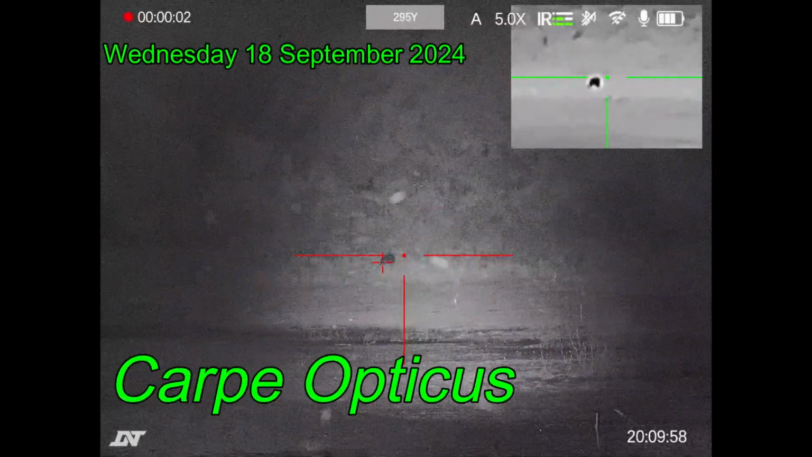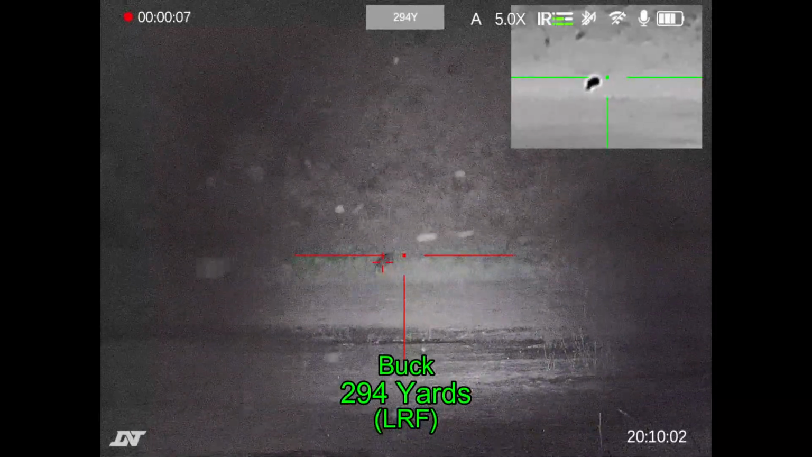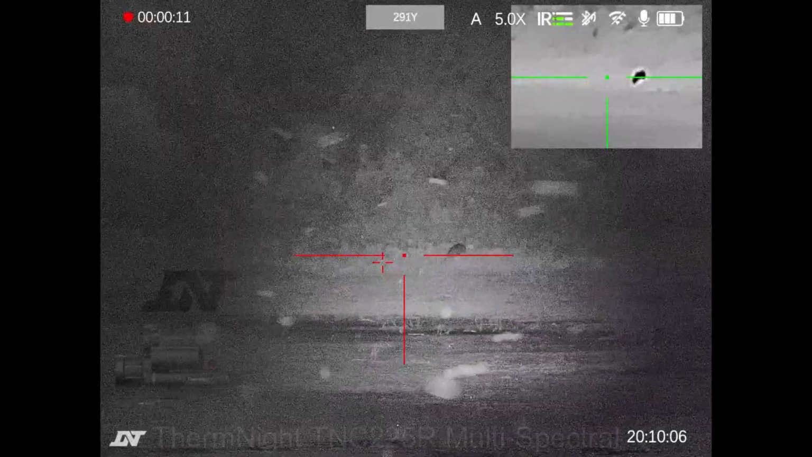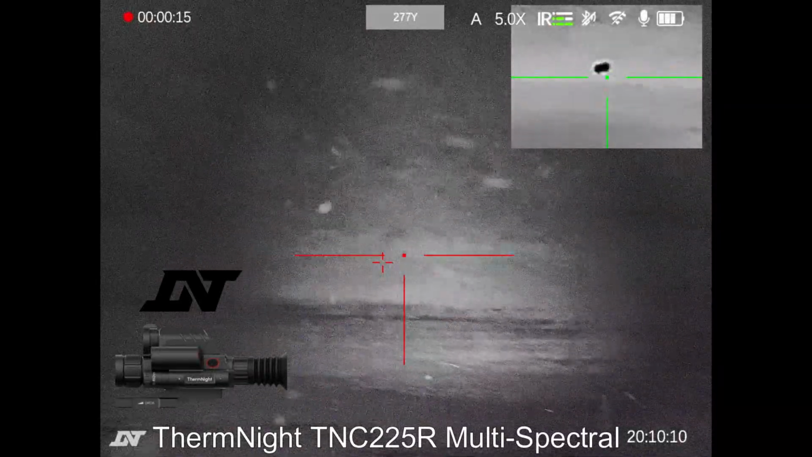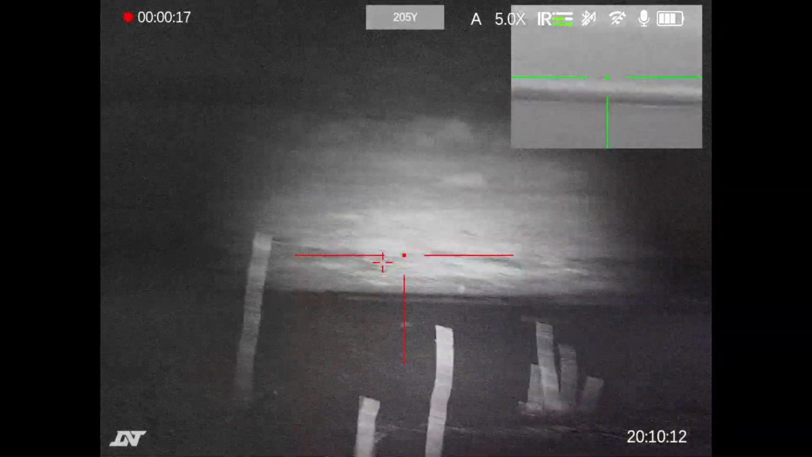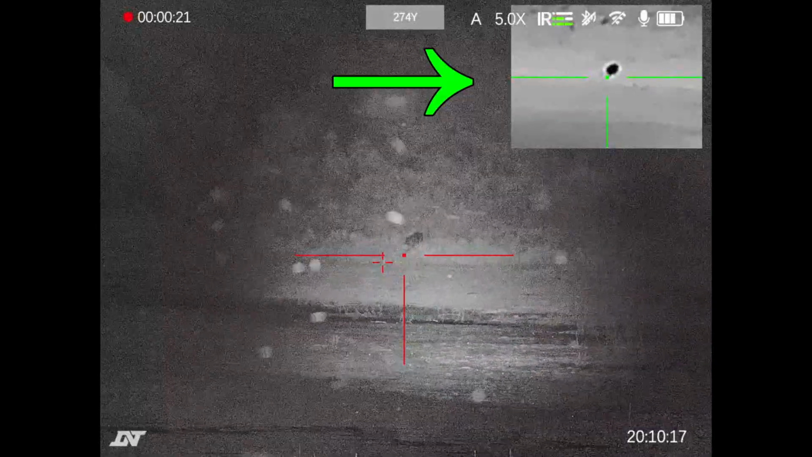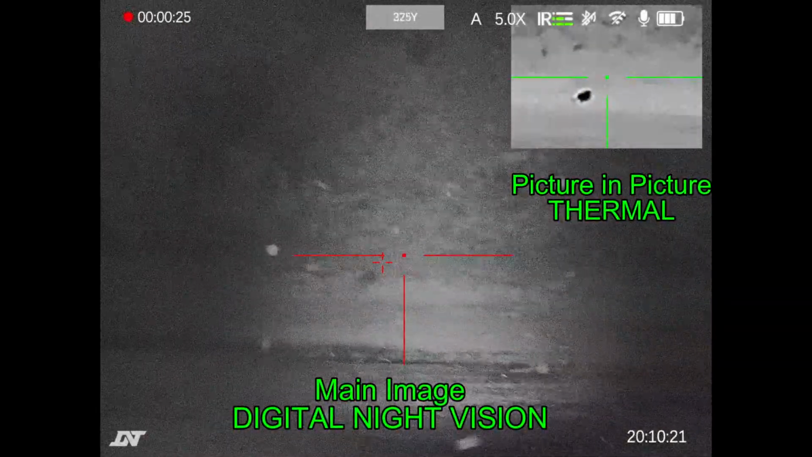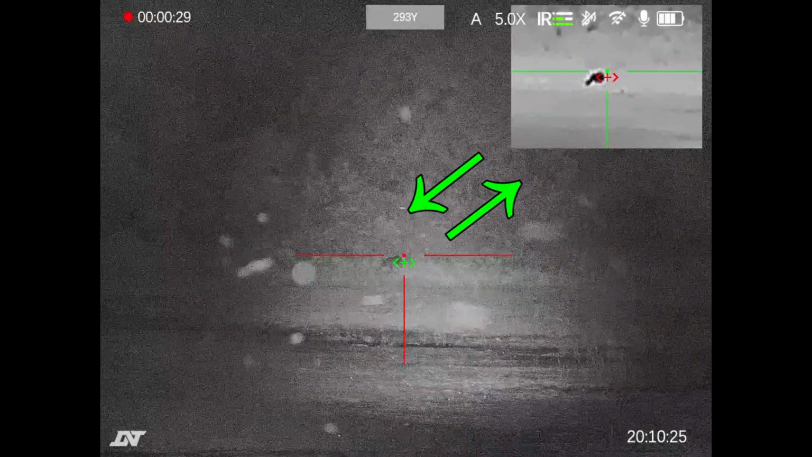Well, I'm out here overlooking a large tank, and I've got a buck out there at about 294 yards that on the big screen you can see is with digital night vision. Now I've got this buck well illuminated with my DNT optics ThermNight TNC225R multi-spectral optic. And as you can see, I've moved the picture-in-picture box over to the right-hand side. And it's showing the thermal image, whereas the main screen is showing the digital image.